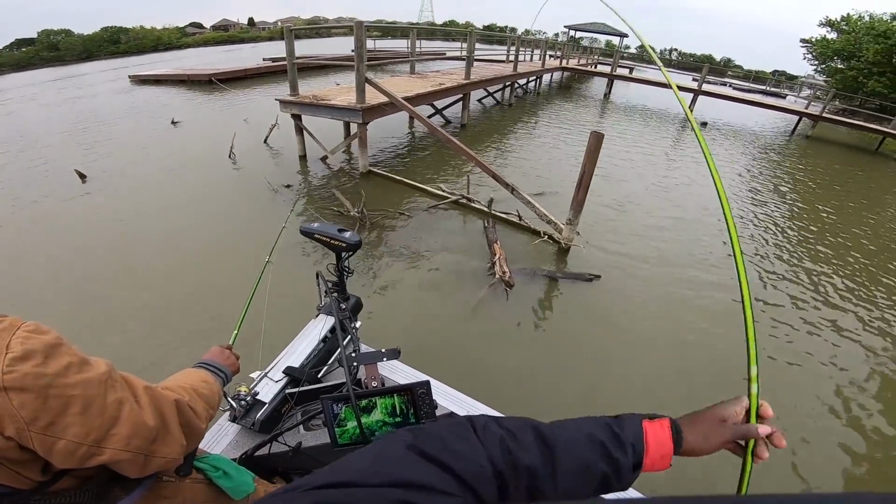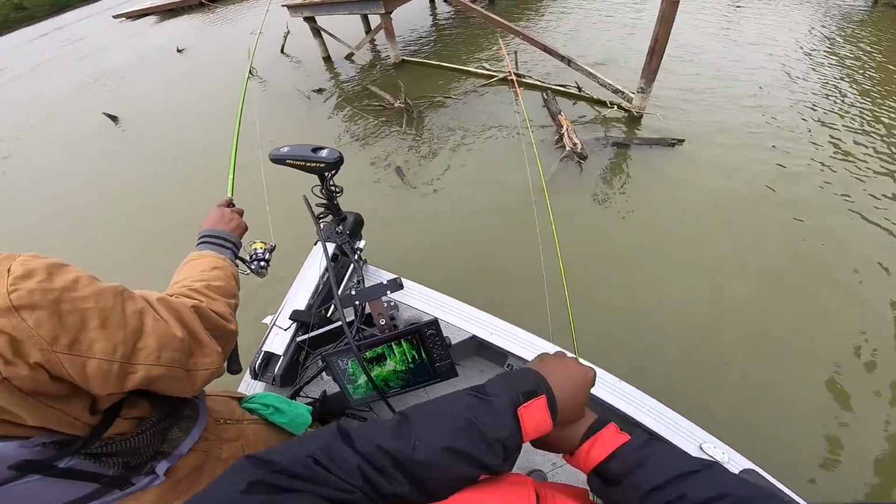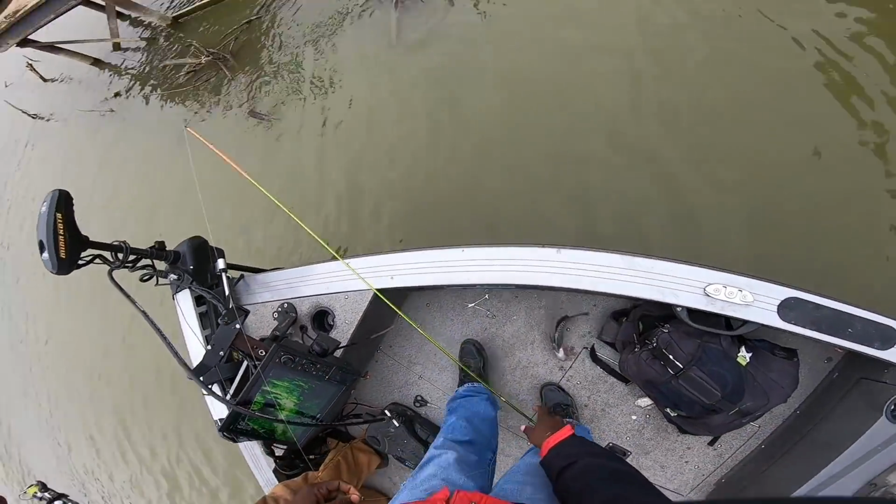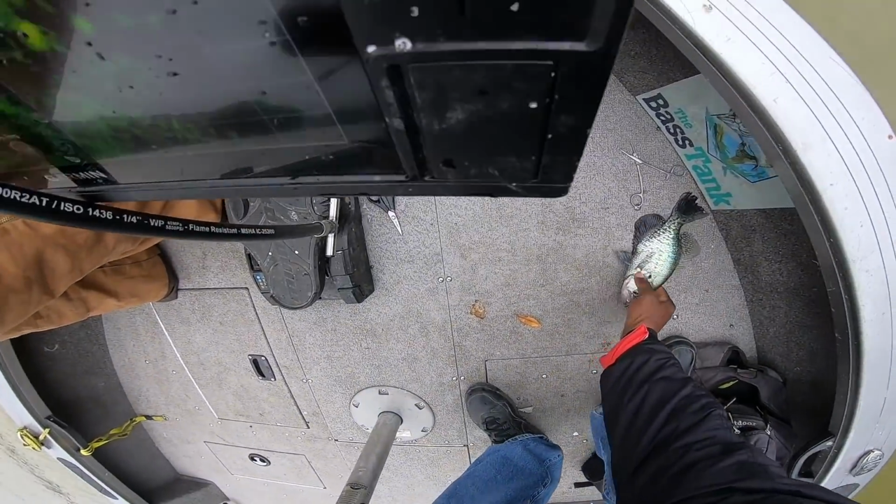There he is. Fish came right back, a little male. Beautiful fish, man. That's another thing about the spring. You get to see really the artwork. Oh man, you get to see the artwork of these fish. Look at this. It's a hormonal male.